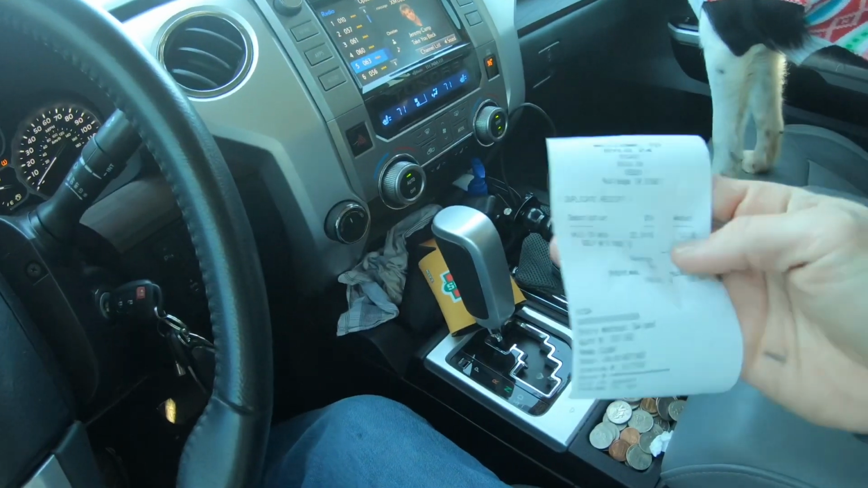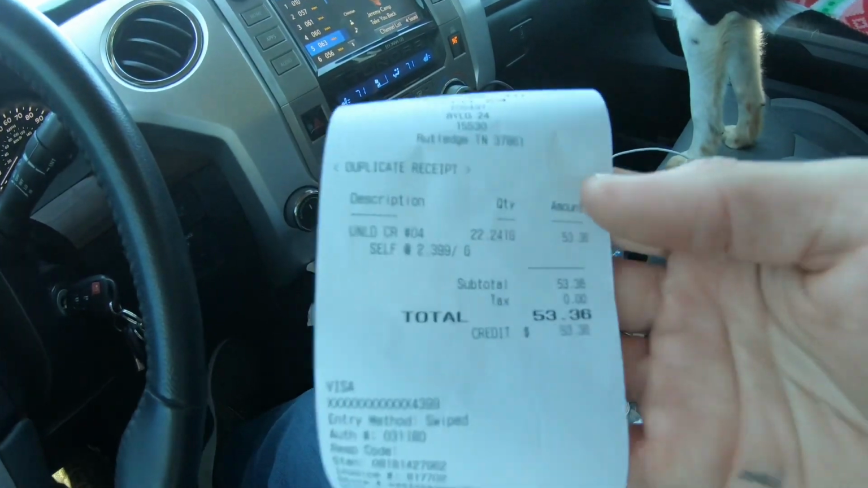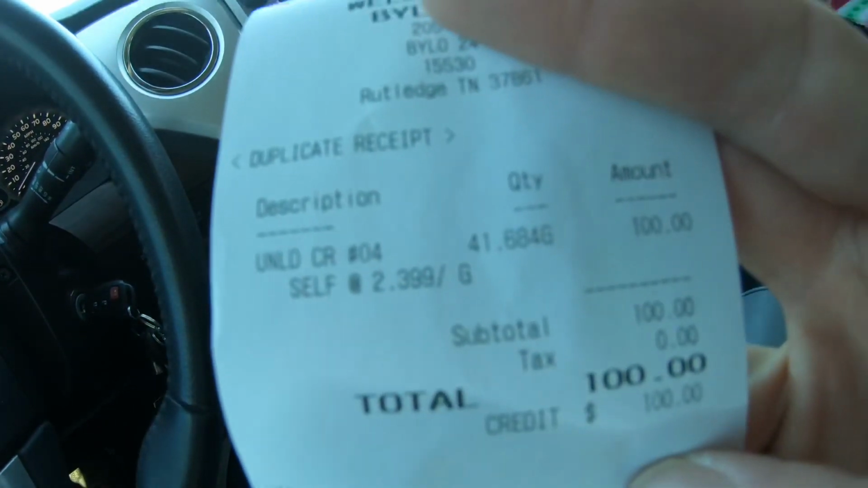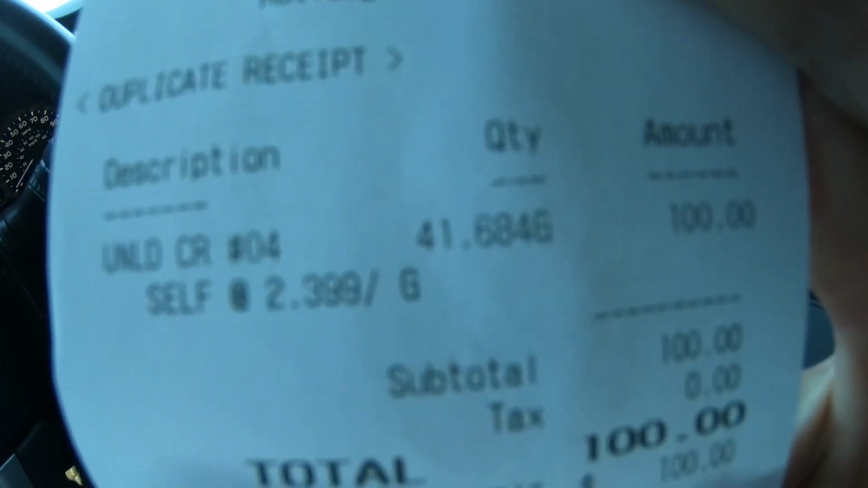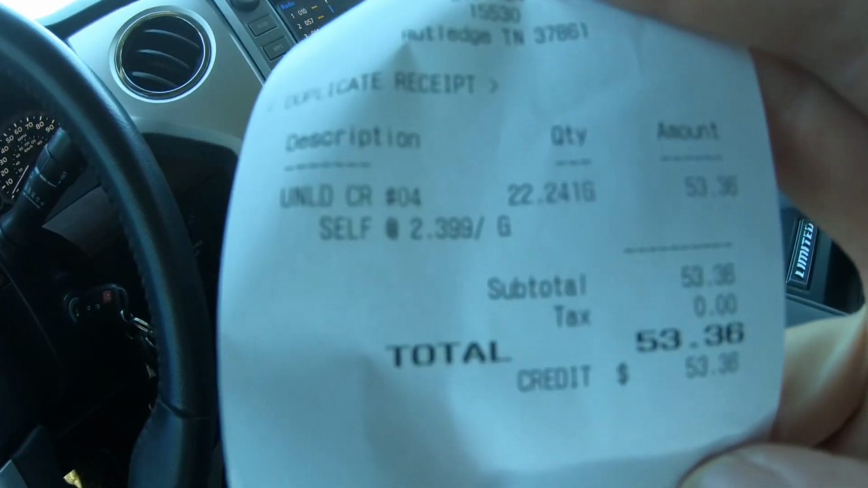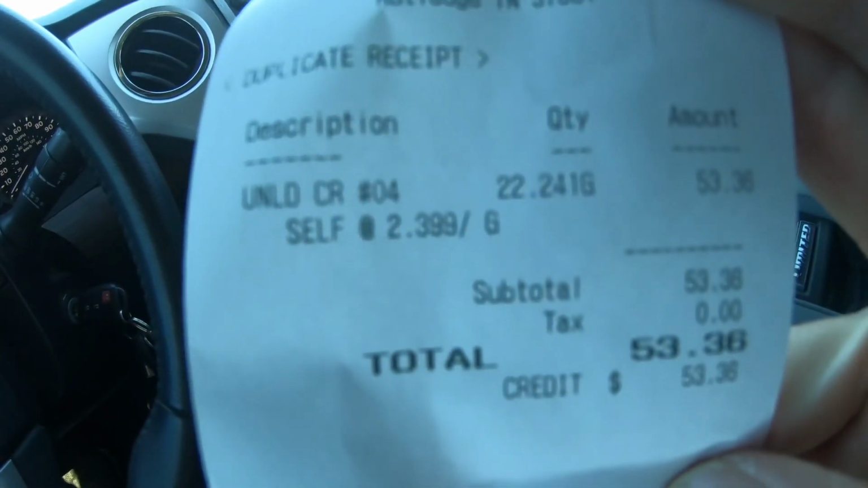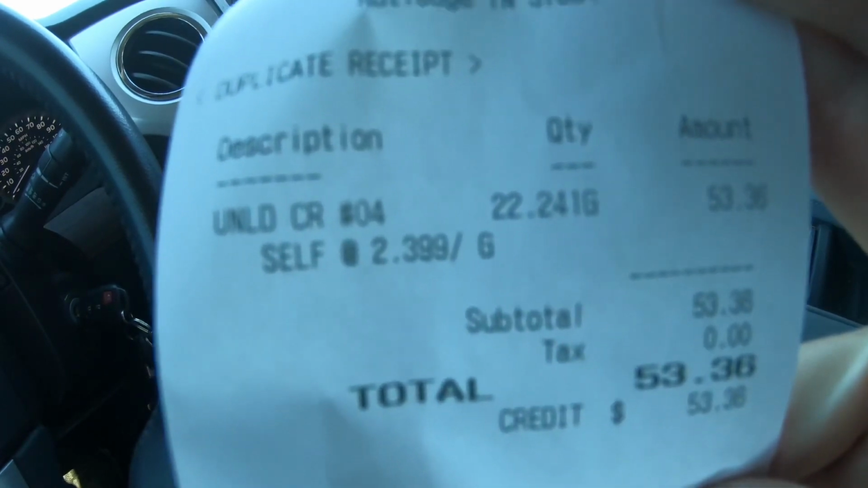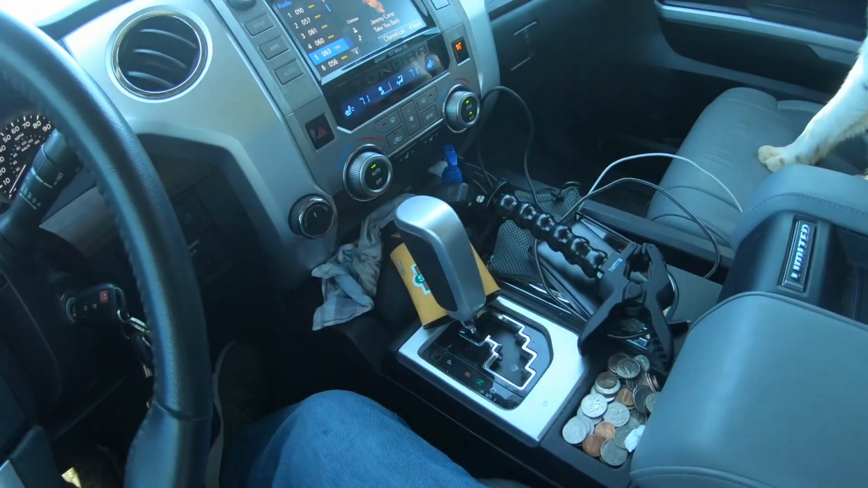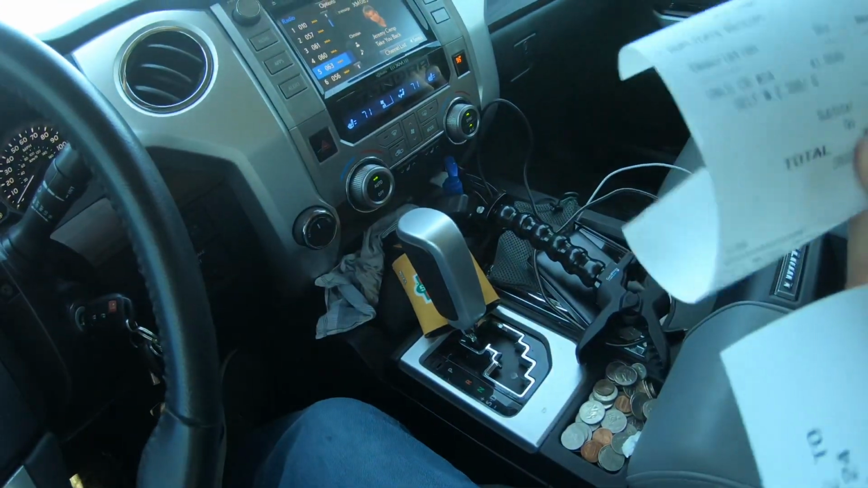So here's what we got at the gas station. Here's the first one, $100 worth, got us 41.68 gallons. Another $53 worth got us 22.2 gallons. So we got 41 and 22, it'd be about 63 and a half, real close to 64 gallons. So it ended up holding 64 gallons or so. I could have got just a little bit more in it, but it was already starting to gurgle out.